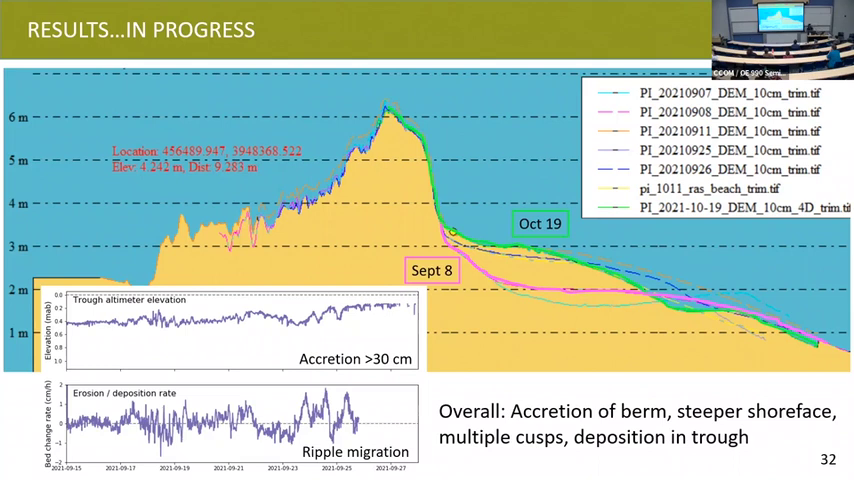And our trough altimeters showed that we did accrete. So we're basically saying, yay, the data we have makes sense. And we're still currently working on processing all of the ADCP stuff. But like I said, DUNEX was a great experiment. We have a lot of different data to sort through.